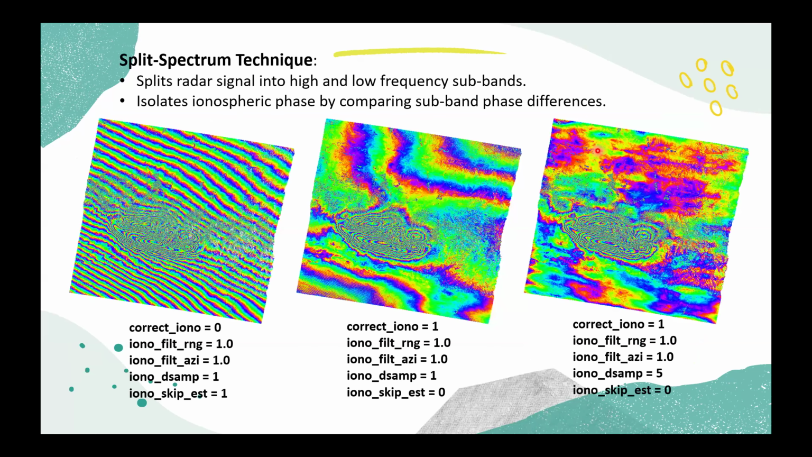Yeah, so first let's go through the split spectrum technique. Let's talk about how it works first. It basically splits the radar signal into high and low frequency subbands, and then isolates the ionospheric phase by comparing the subband phase differences. So here you can see the 3 interferograms that I generated using P2P processing. And we know that for P2P processing, there is a config file in GMTSAR, and that config file has different parameters for ionospheric correction. So these are those parameters for doing the ionospheric correction in the config file.